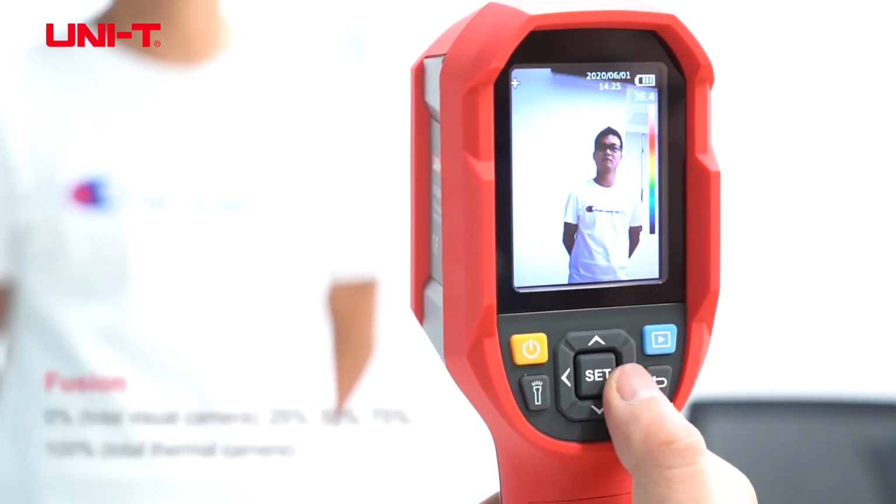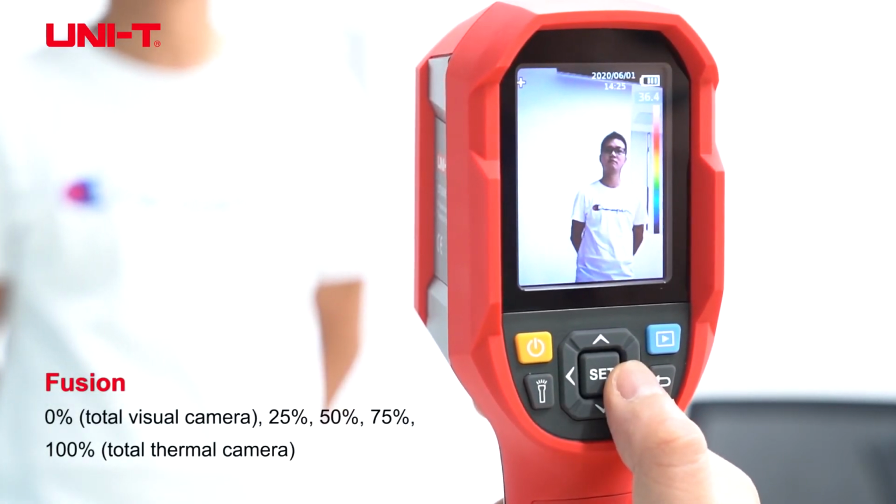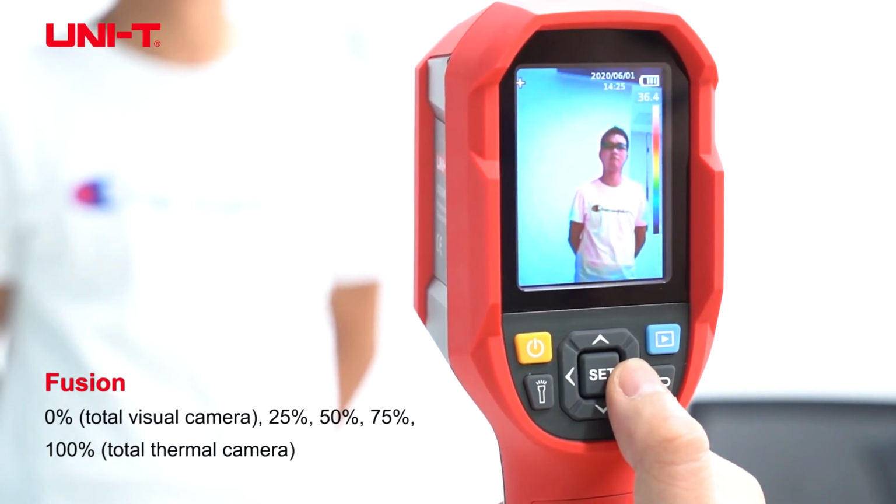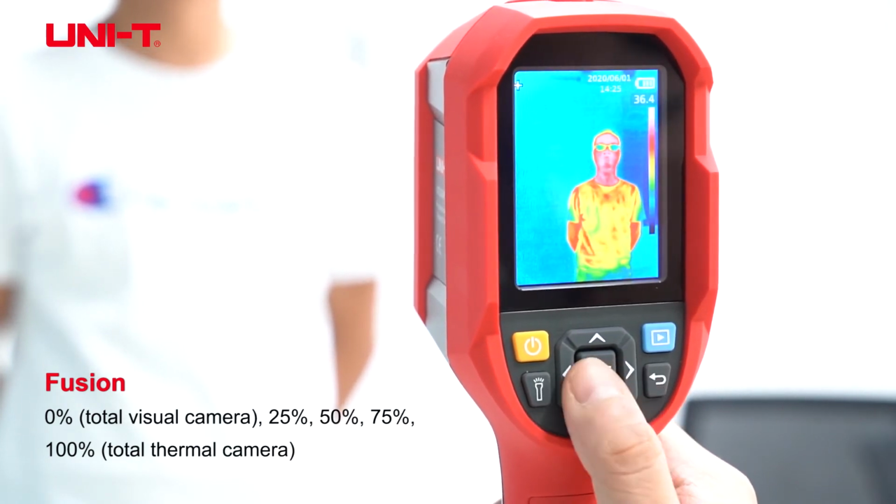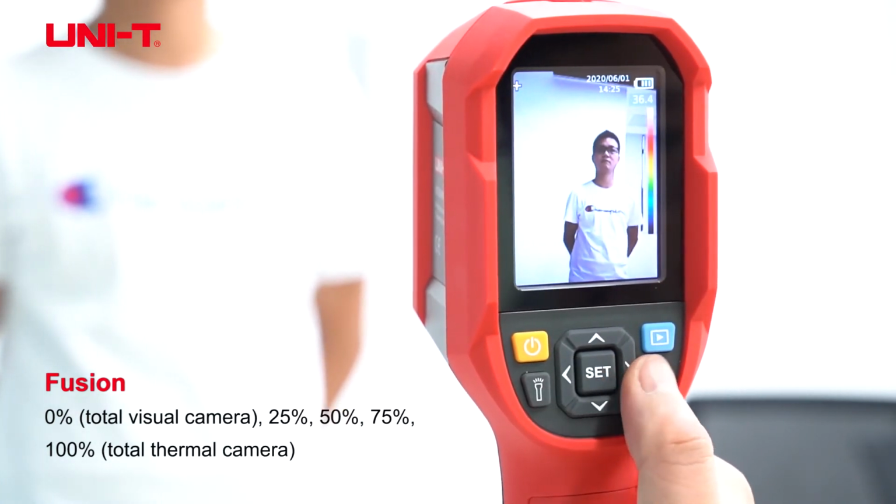This product also has the Fusion. So the Fusion will have pure visible image, 25% visible, 50-50, 75% thermal, and 100% thermal. And you can adjust accordingly.